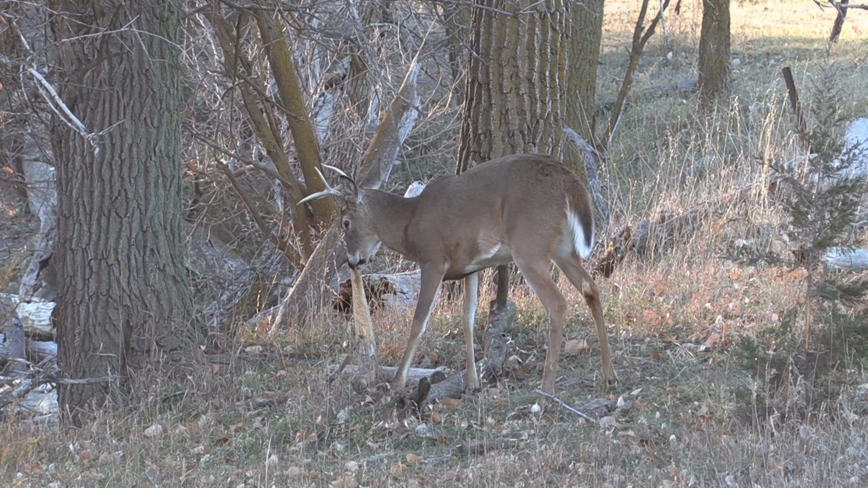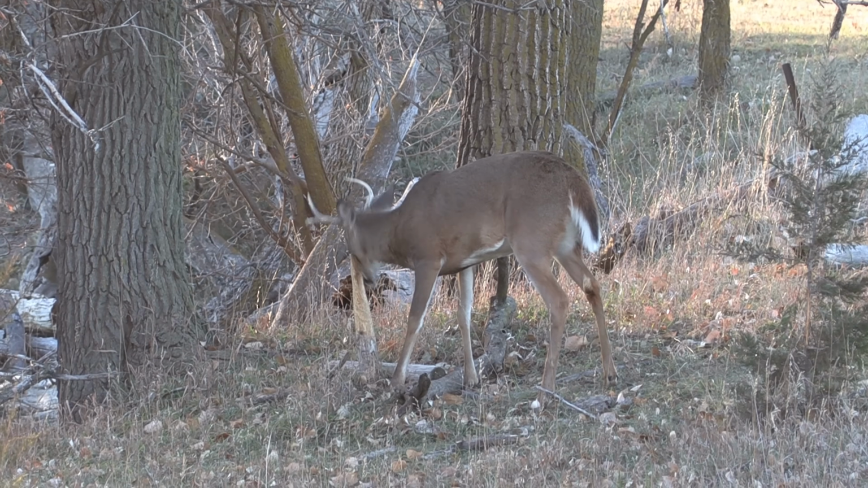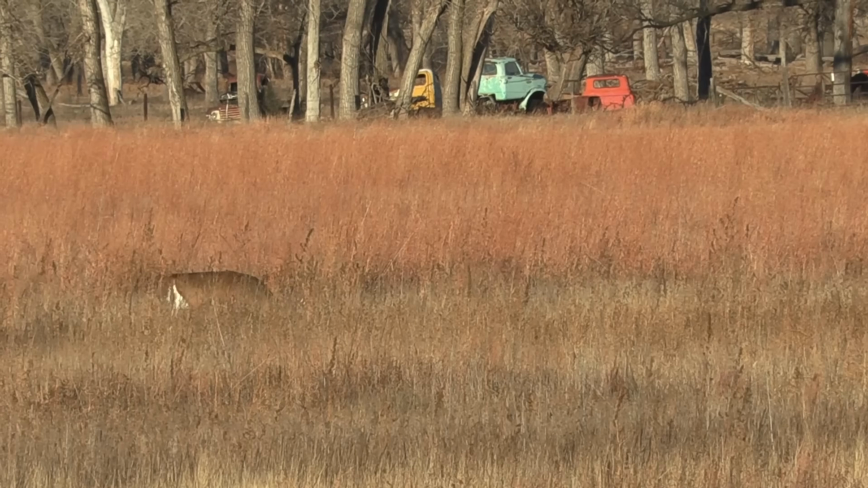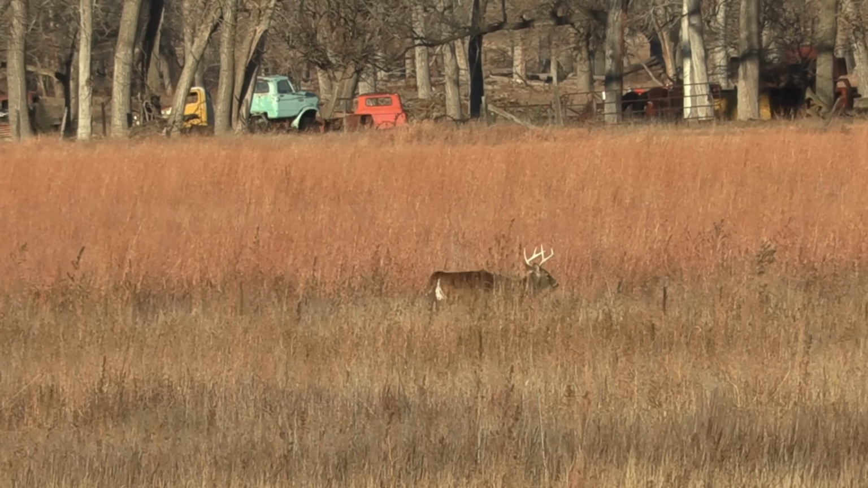Yesterday I sat in the same high seat and I saw 2 or 3 bucks. And one was rubbing its antlers, and one was crossing the open field next to us. But I didn't have the opportunity to take a shot. So today we try again and see if we see the buck again.